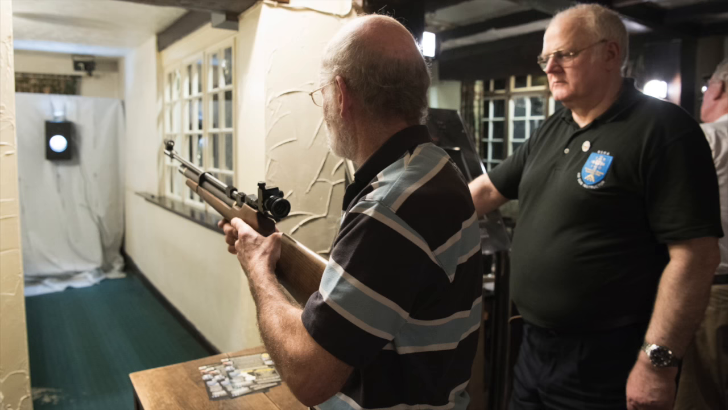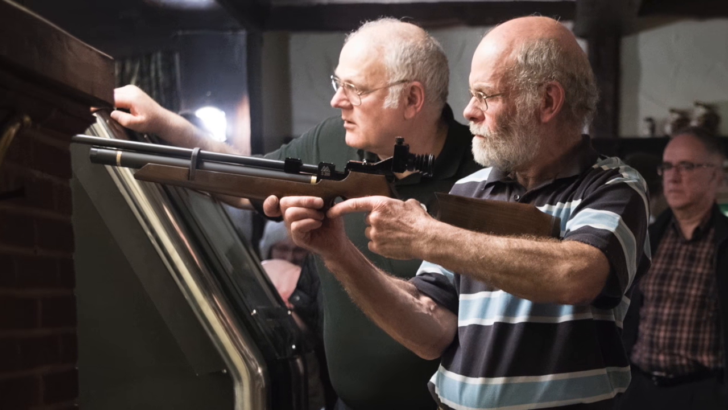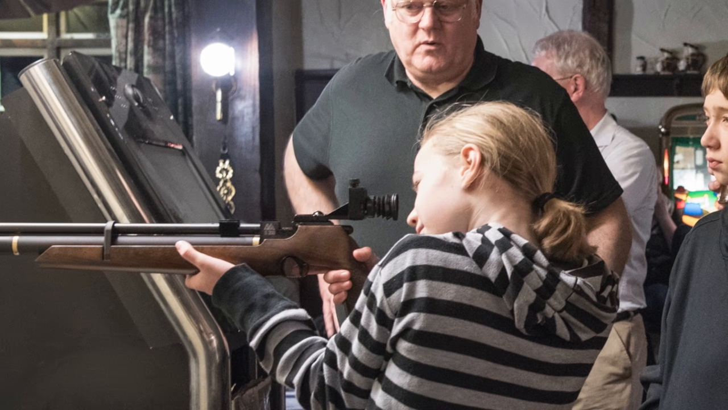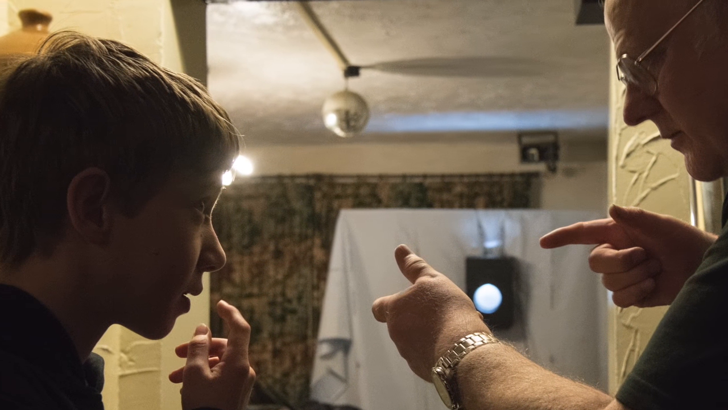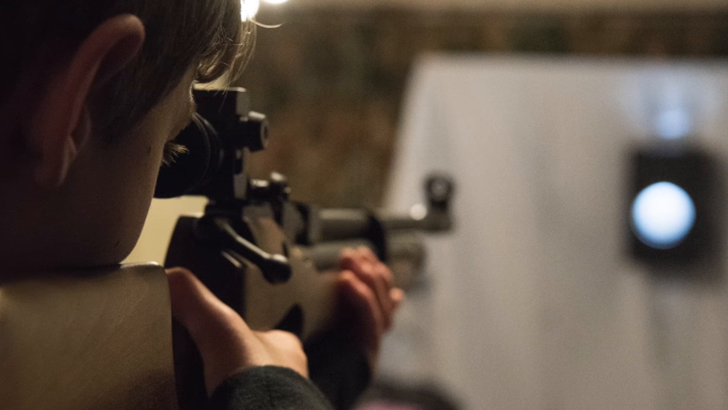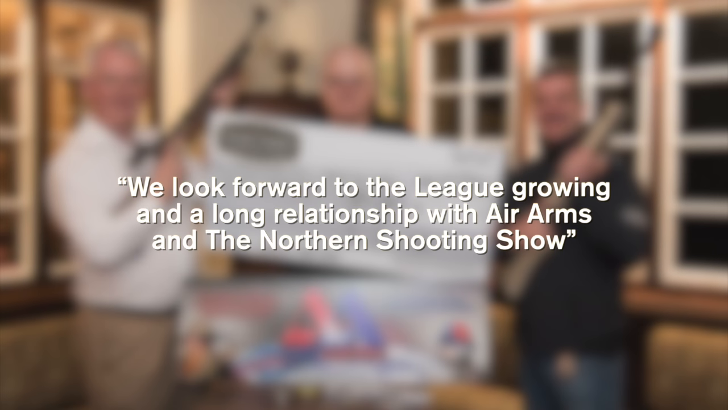Bell Target could be returning to pubs across the UK once more. Once a popular spot in the Midlands, Bell Target is now spreading across Lincolnshire thanks to the efforts of Dave Carter, Development Officer for the Lincolnshire Small Bore Rifle Association. With support from Air Arms and the Northern Shooting Show, he's got several pubs interested in hosting Bell Target. There's even a league starting in September. Dave said the support he received meant he would be able to grow the league and welcome more newcomers to the sport.